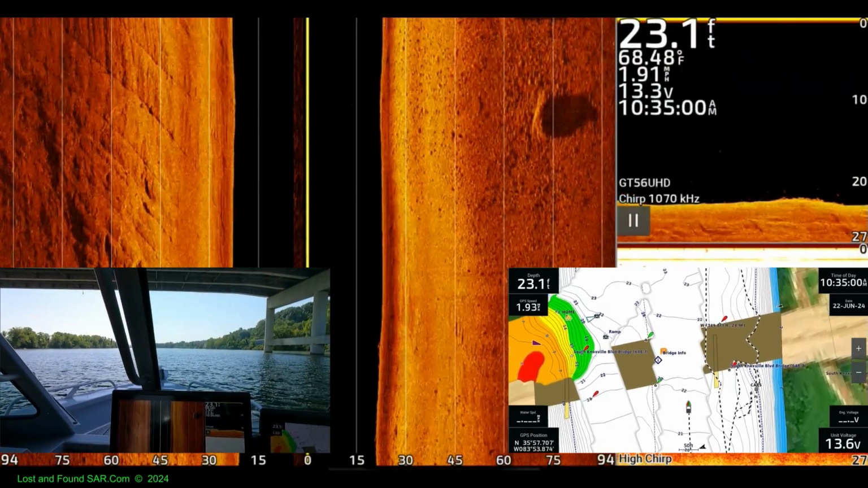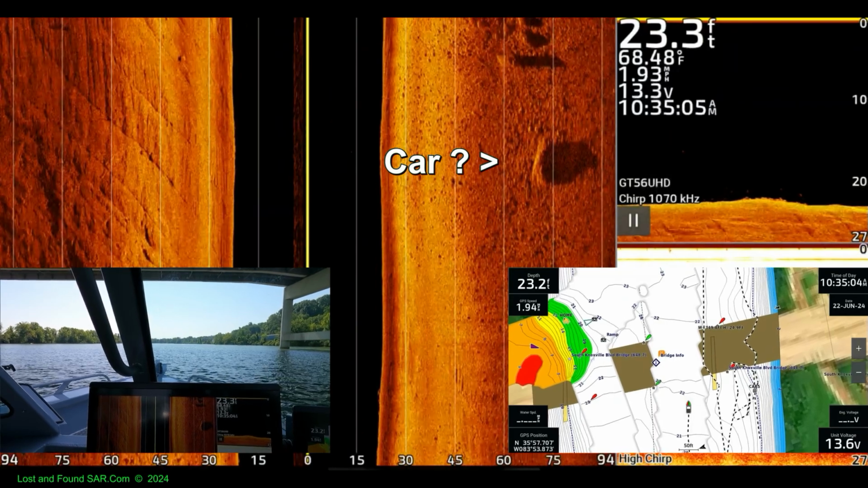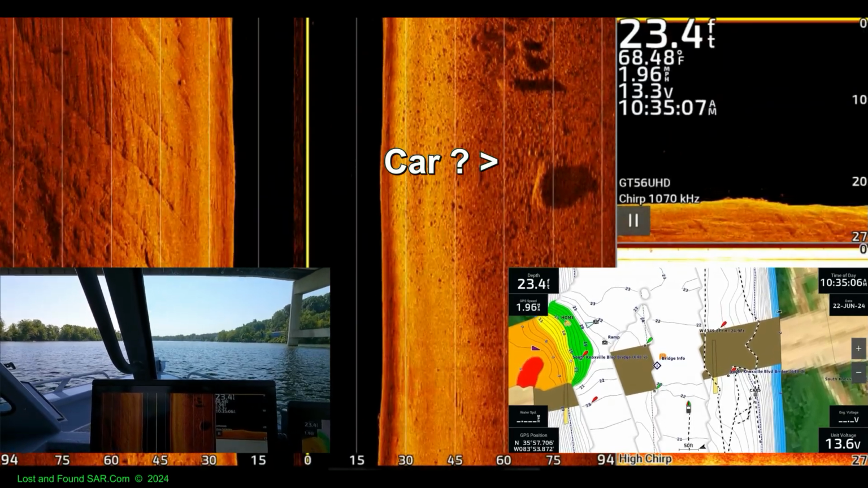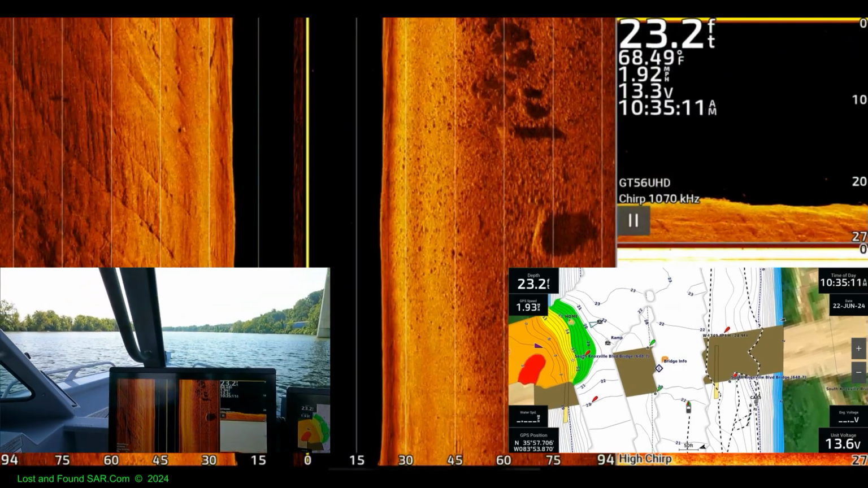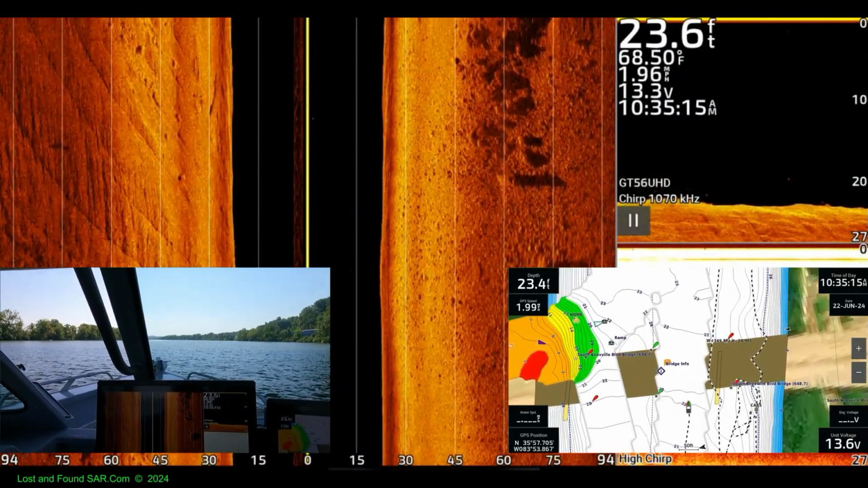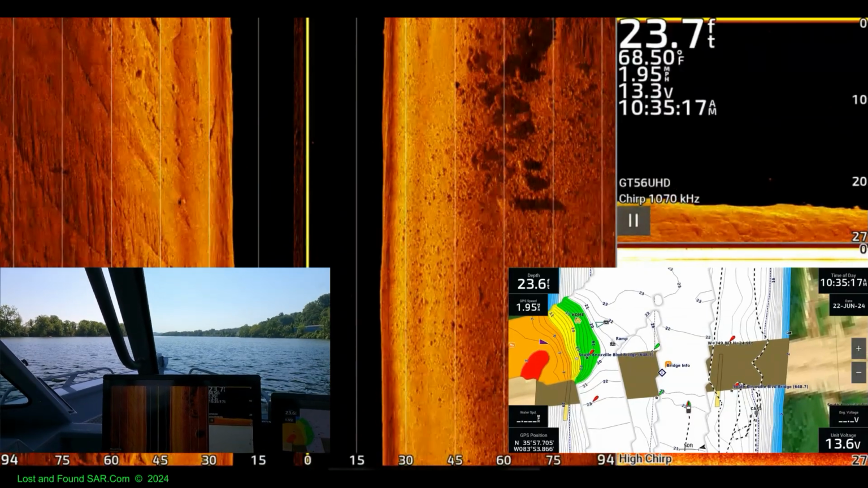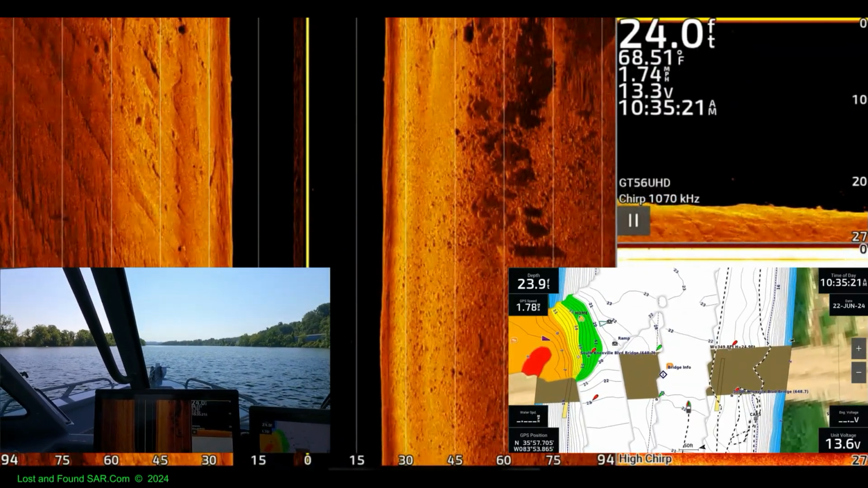There's a big shadow, whatever it is. It's got a 20-foot tall shadow. Whatever that is, it's big.